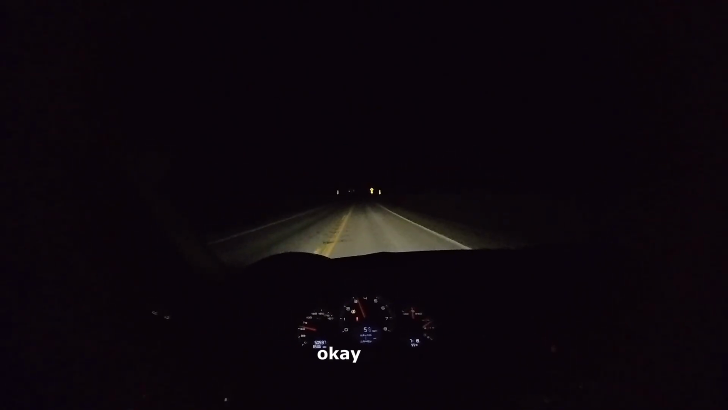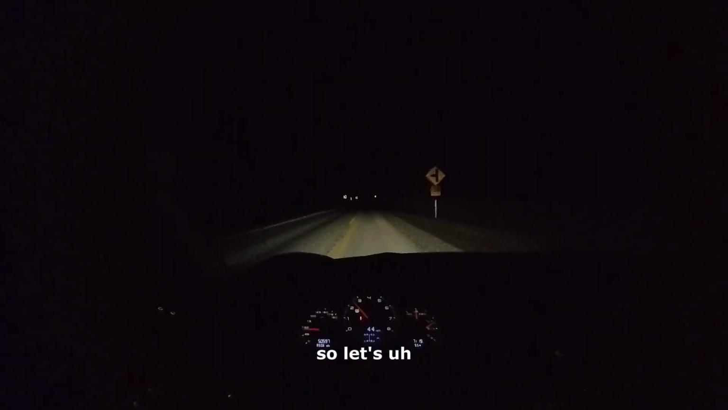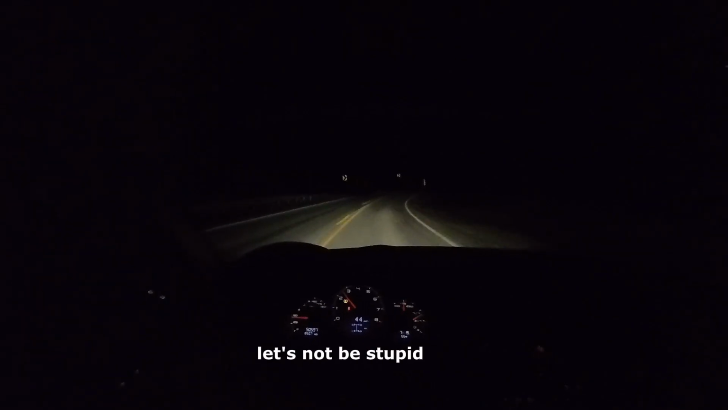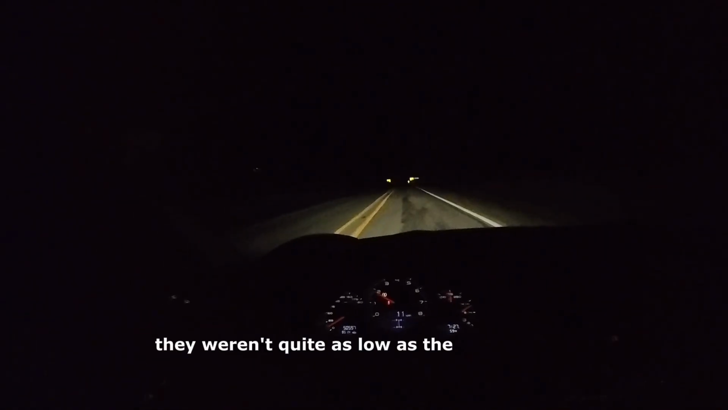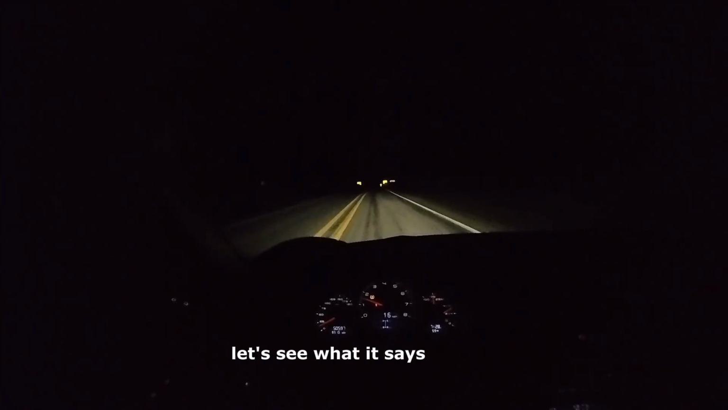Oh, yeah, okay. Yeah, we don't want to do that. The car wants to rotate really bad, so let's put some air in the tires. Let's not be stupid here. All right, we got air in the tires now. They weren't quite as low as the system was telling us it was, and we're resetting the adaption on it. Let's see what it says now.